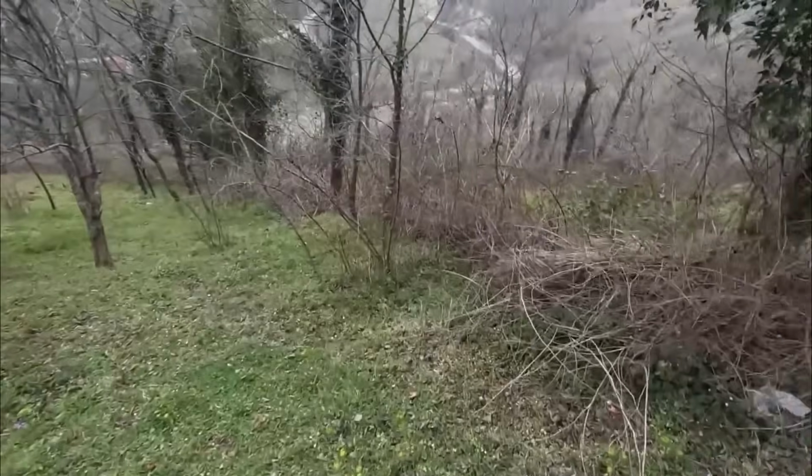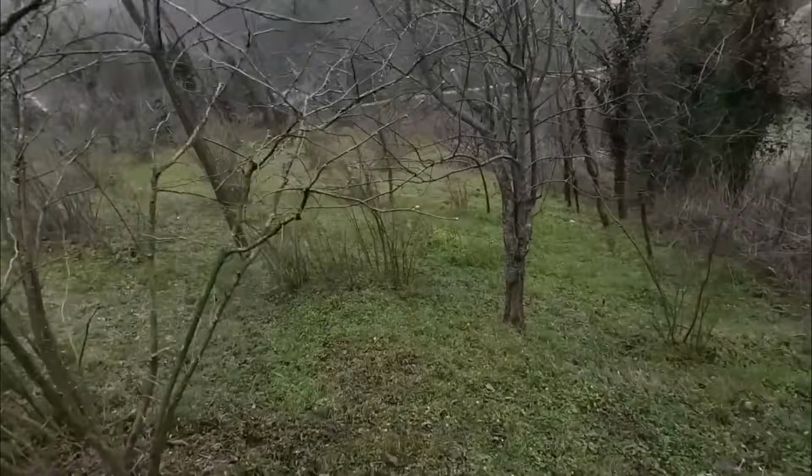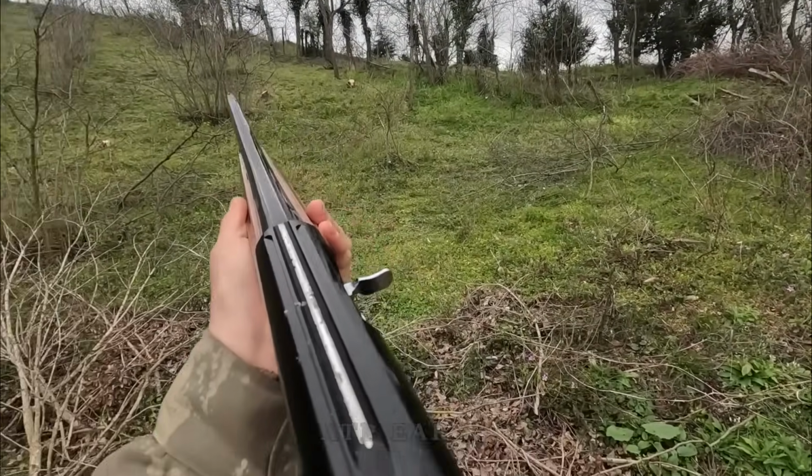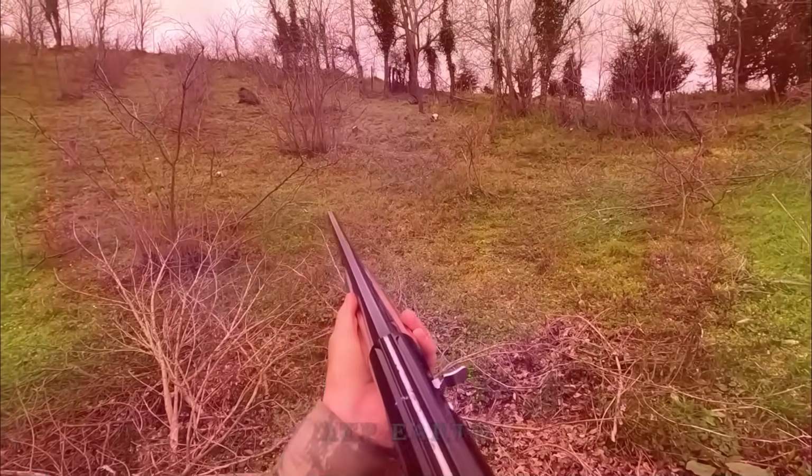Oh, a giant wild boar has noticed our presence. It's about to run away. You know, I definitely won't let that happen. And then, a deadly shot was made. The target was taken down in a split second.